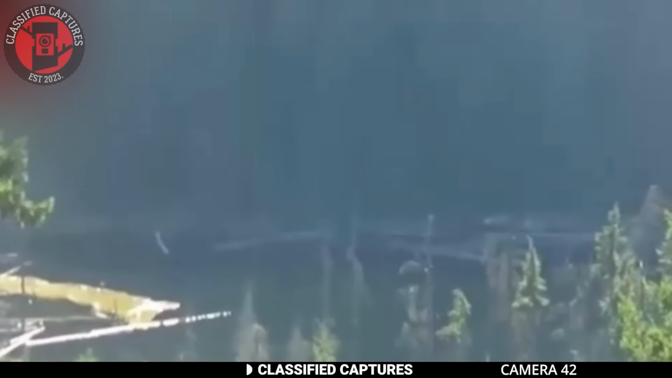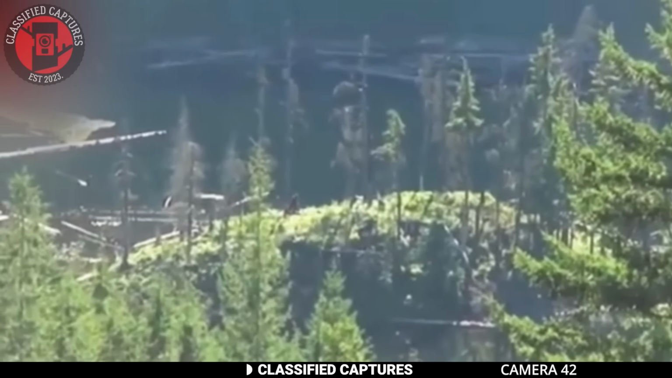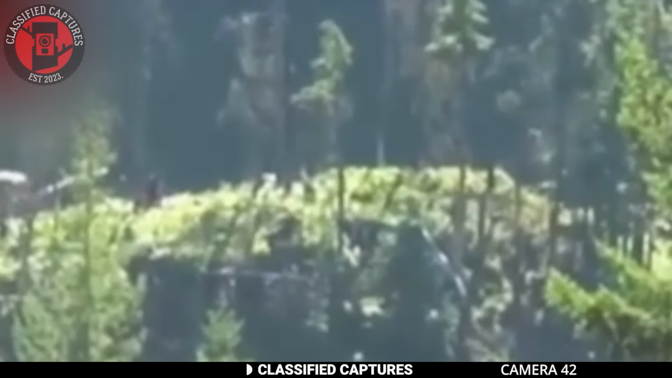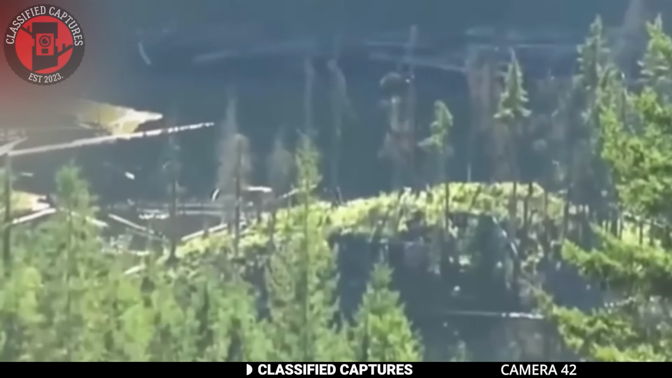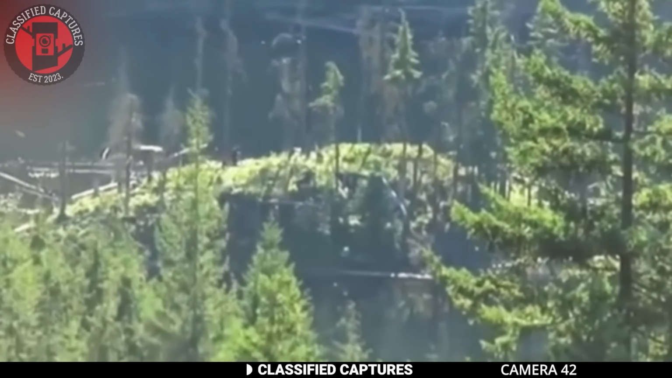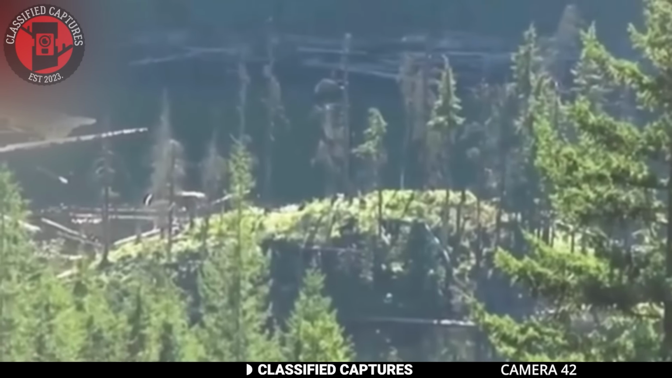Our next footage was taken by some hikers in British Columbia as far back as 2013. Take a look. They were on a mountain when they noticed a dark-furred humanoid walking below from a distance. They believed they had seen Bigfoot. Looking at the footage, it has to be. But then again, there's only so much we can see.